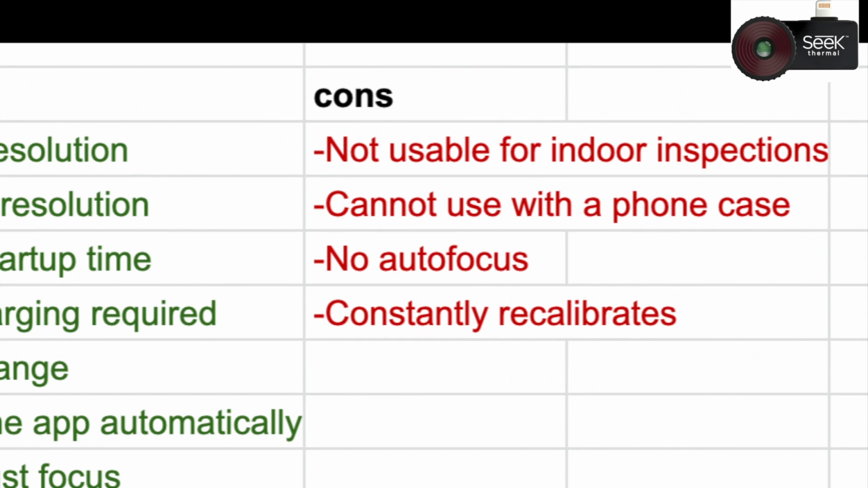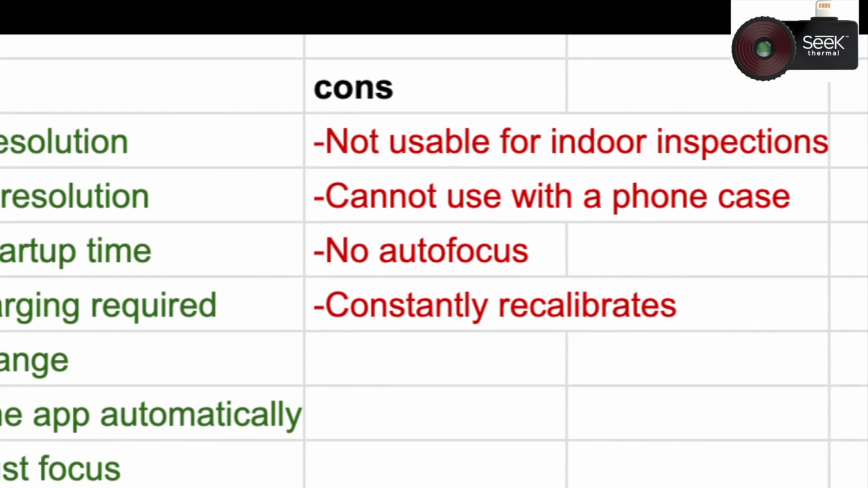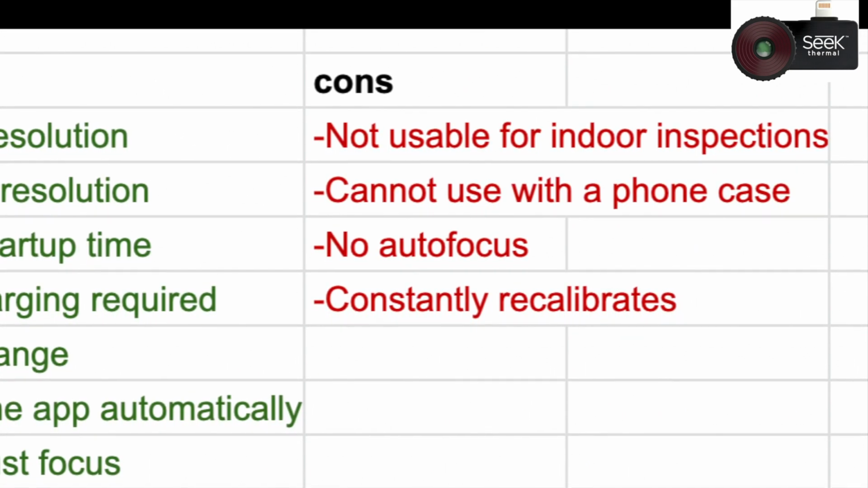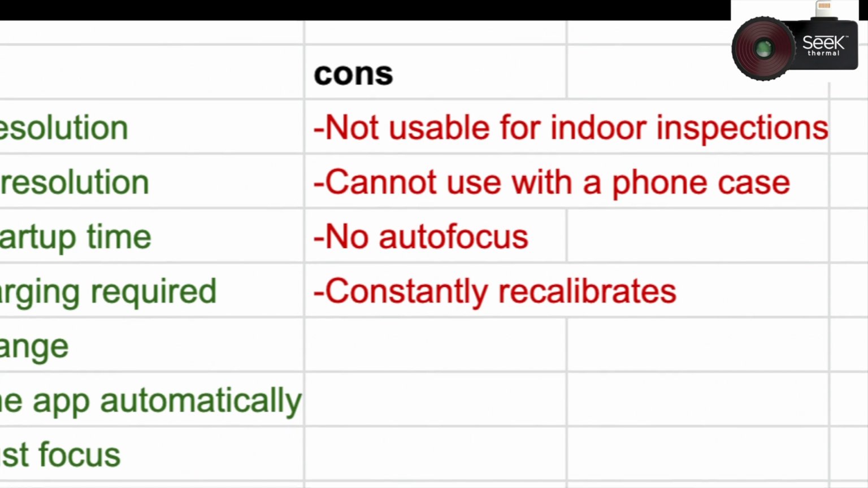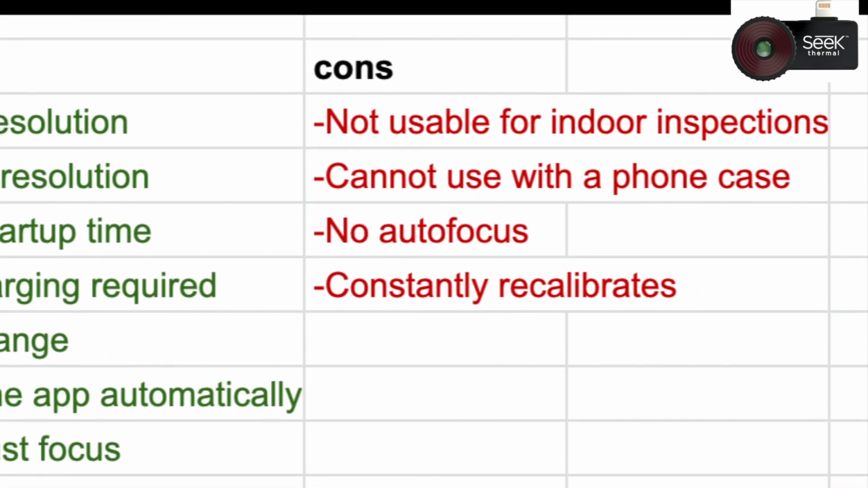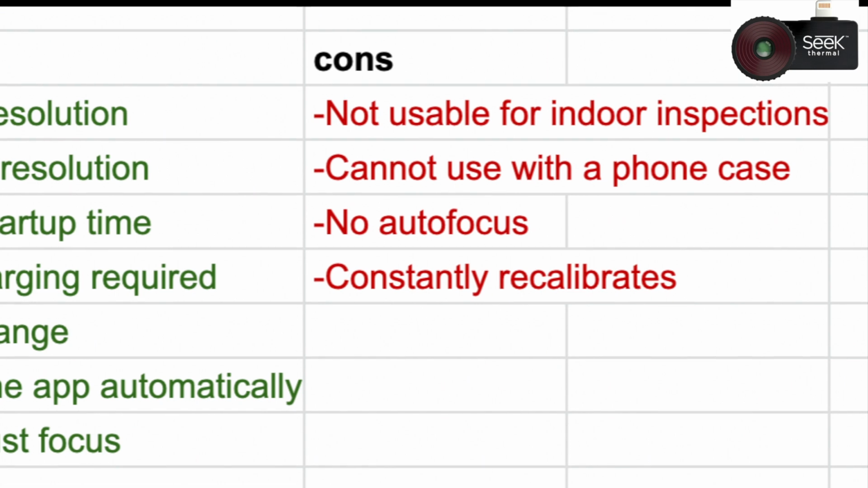The other downside is because it's a fixed attachment or a fixed port camera, you cannot use it with most phone cases. Maybe if the phone case is very thin, it can accommodate the camera, but otherwise you have to remove the phone case in order to be able to plug it in. Also, it doesn't have autofocus, so you have to focus manually every time, otherwise your image is going to be